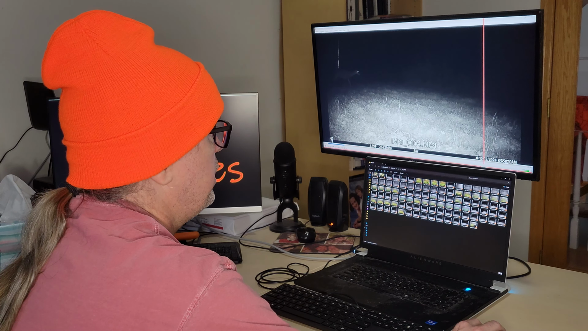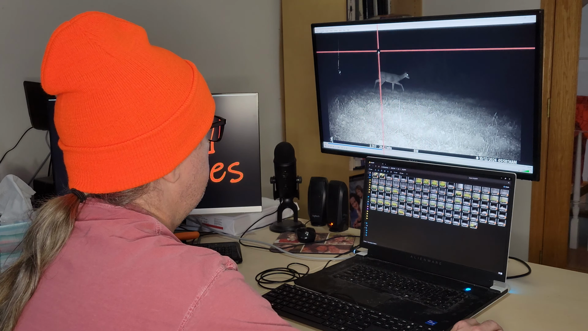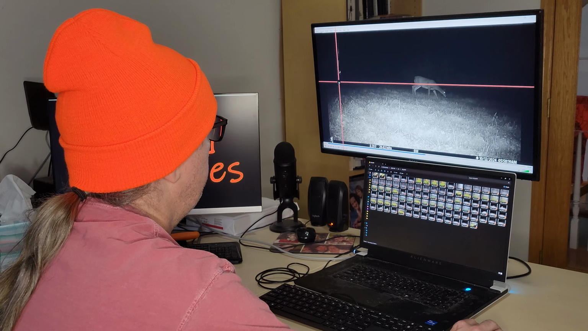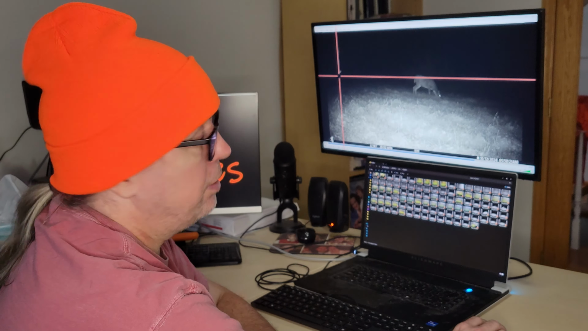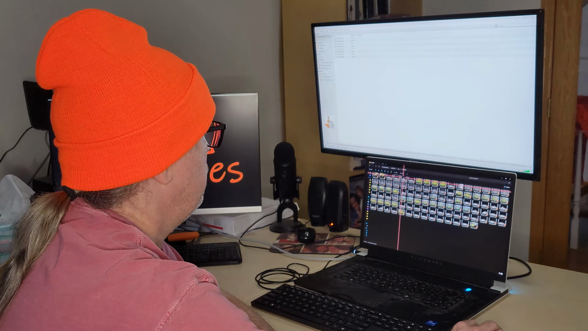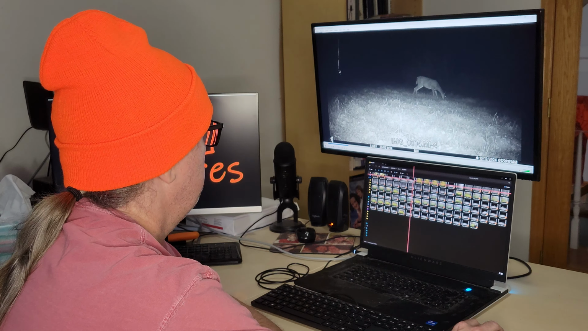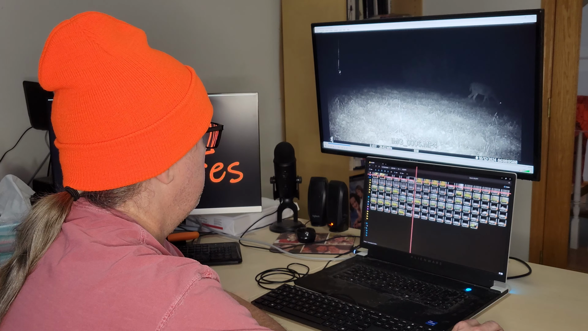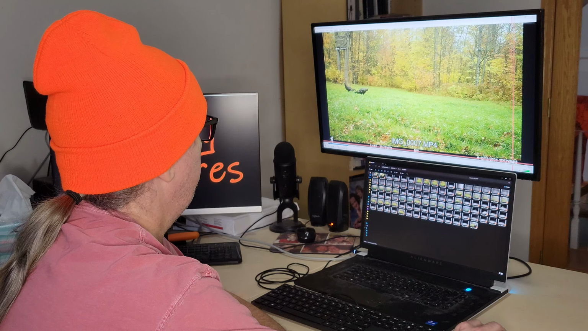This is the next day in the morning. Got a pretty nice doe walking by. Stand is right here. You can kind of see it illuminated. That's my safety lines. They highlight when the light comes off of them. Looks like the doe's having some food. Let's see what else we got. That's the same doe again. That same doe that evening. And then this is some later that morning on the 12th.